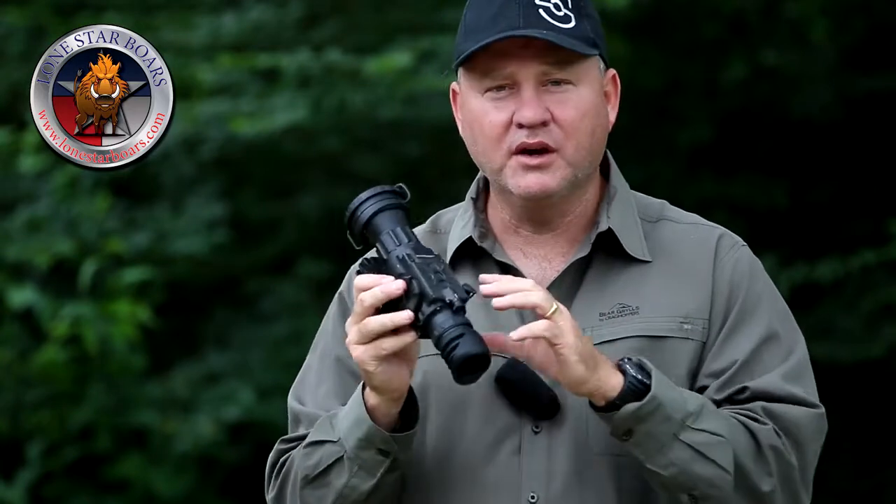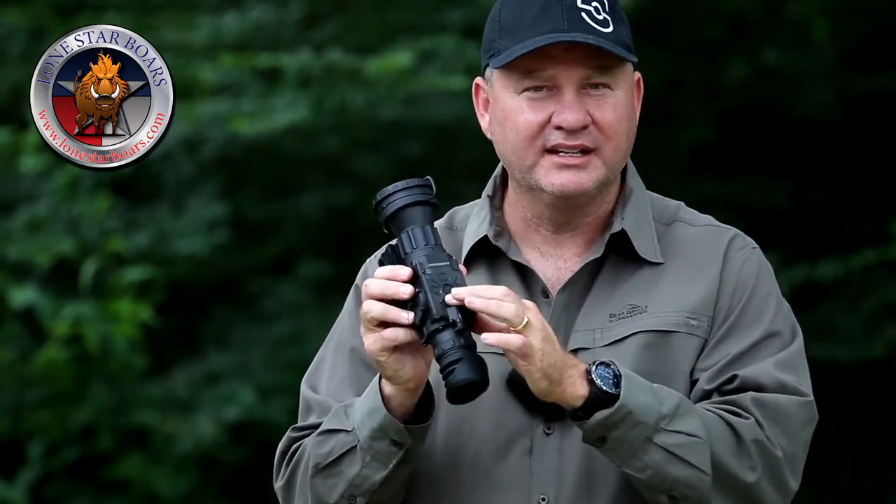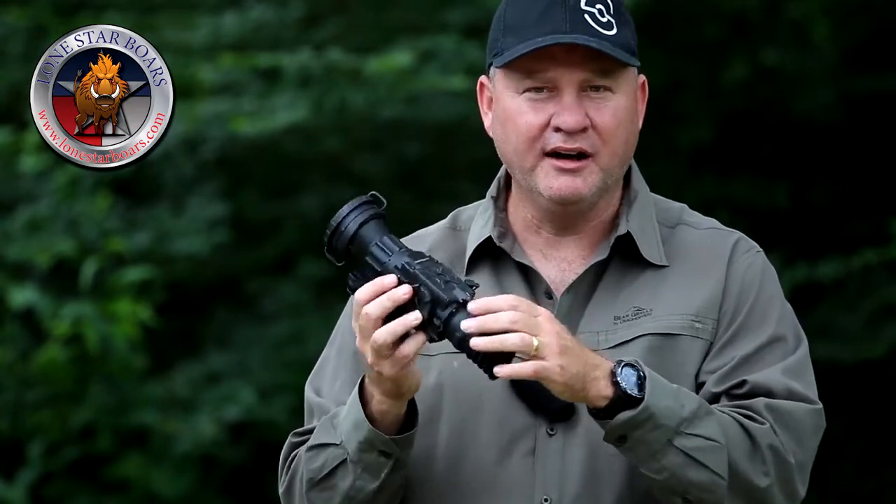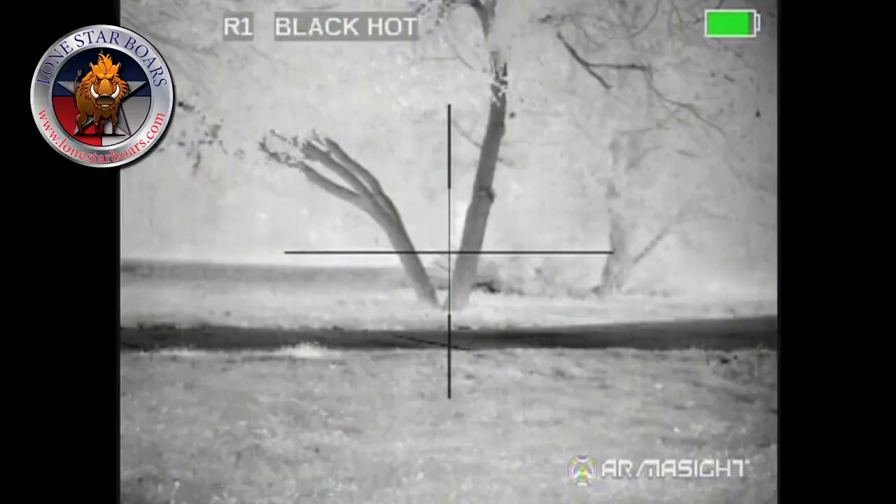So those are the main things that you should be able to use. You don't have to go into the menu settings to use the brightness. Remember: up click, down click, on off, your diopter to set to your eye, and then your focus ring.